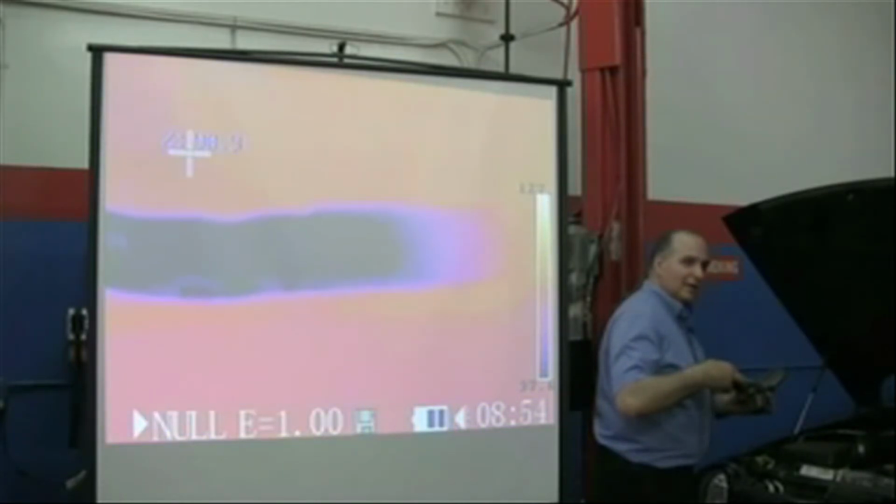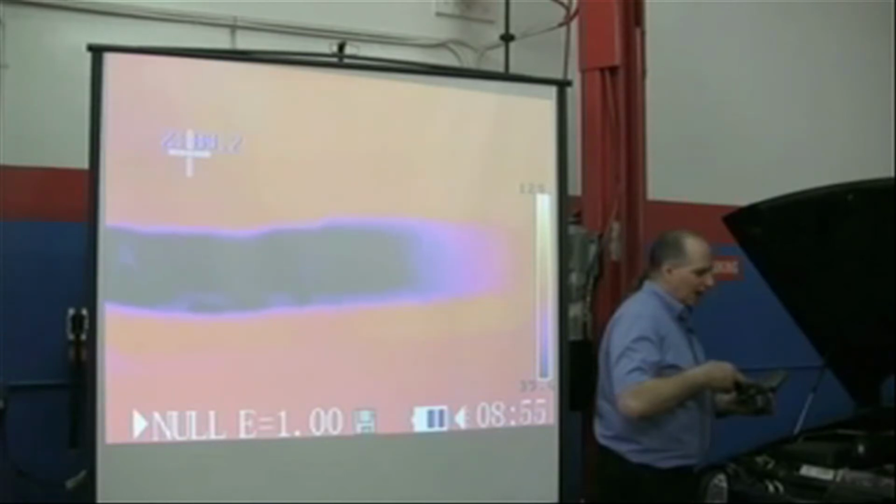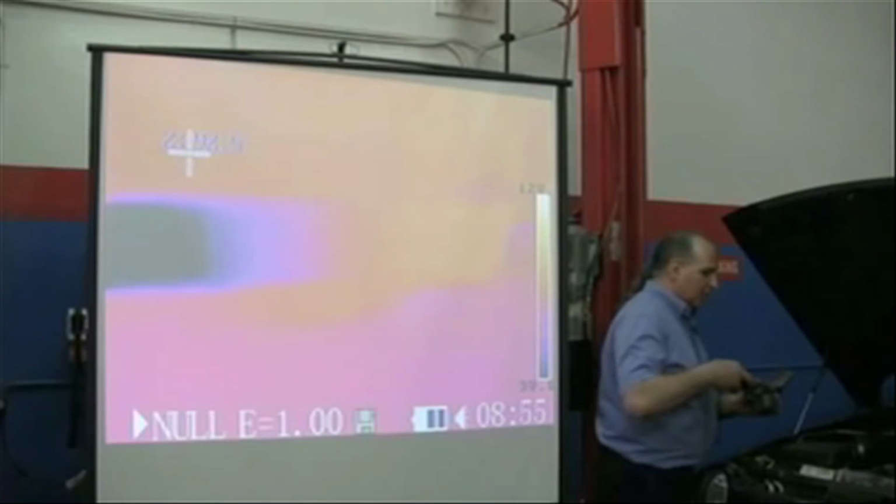But the rule of thumb is if you're trying to measure a nice shiny aluminum line, that's going to measure differently than a flat hose or the condenser that you saw earlier. Basically, what I have this on right now is the orifice tube. Notice real closely, on the right side of the picture, that's the high pressure line coming into the orifice, and on the left is where it's passing through.